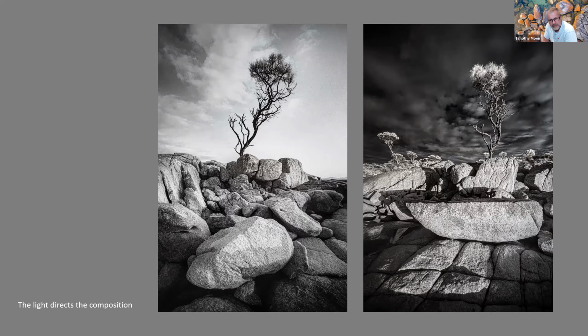So, same scene, just playing with the direction of light and being aware of what the direction of light does to the image. It's gone from high contrast on the right to a lot more soft, subtle toning on the left, and similarly to the other image I showed you, it's got lots of tone in the shadows, so the shadows aren't completely blacked out. There's still quite a lot of detail there.